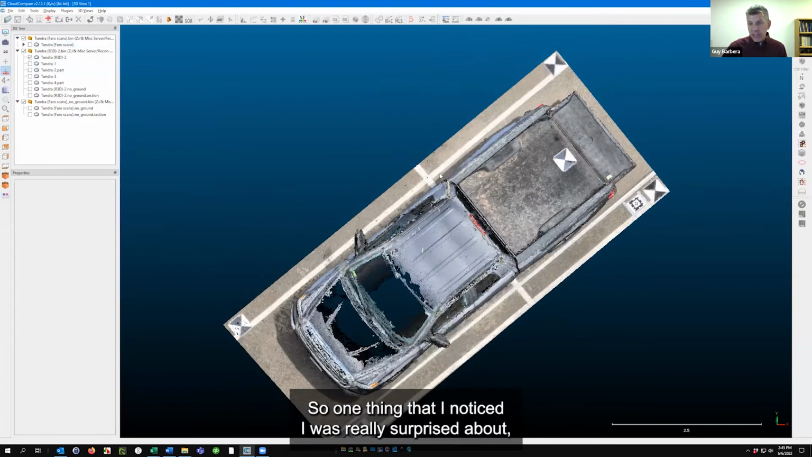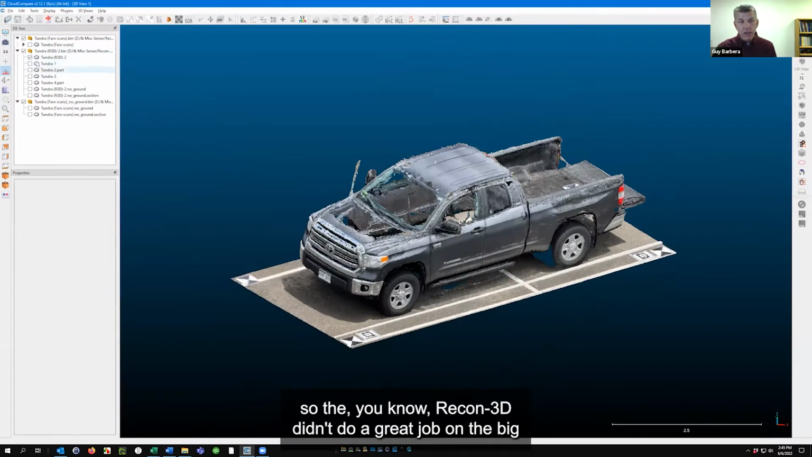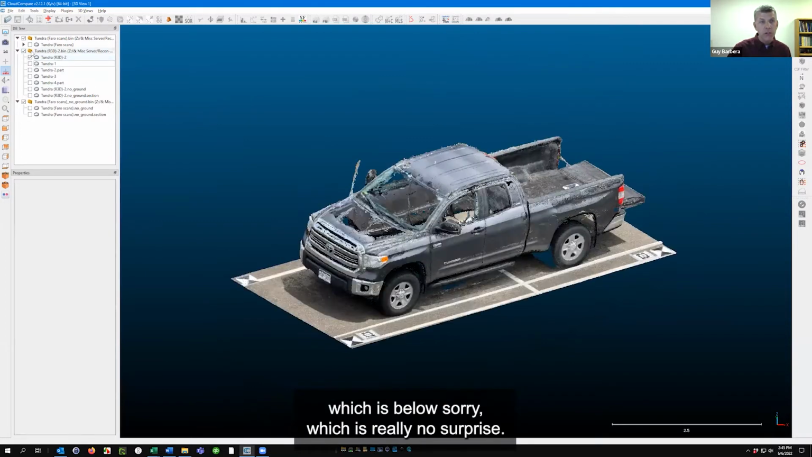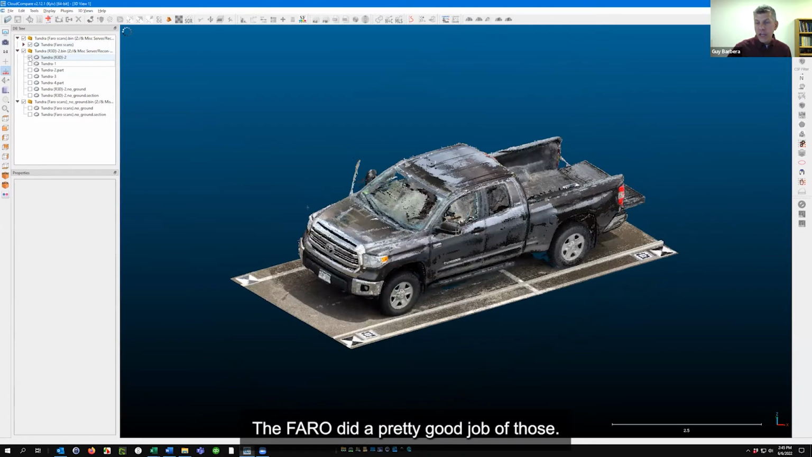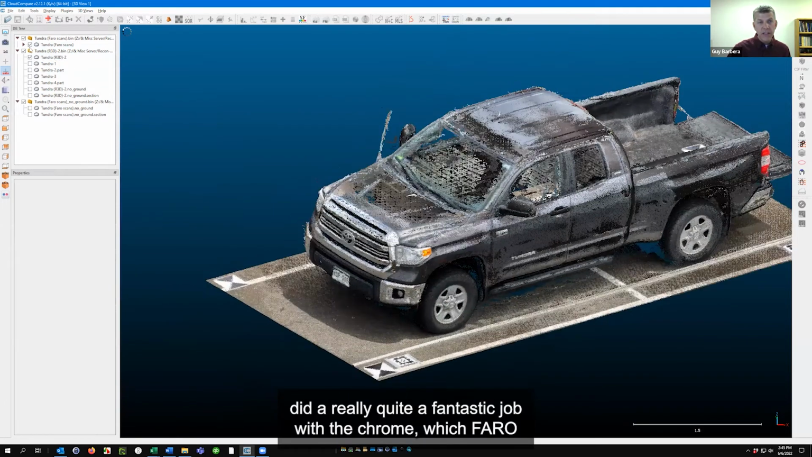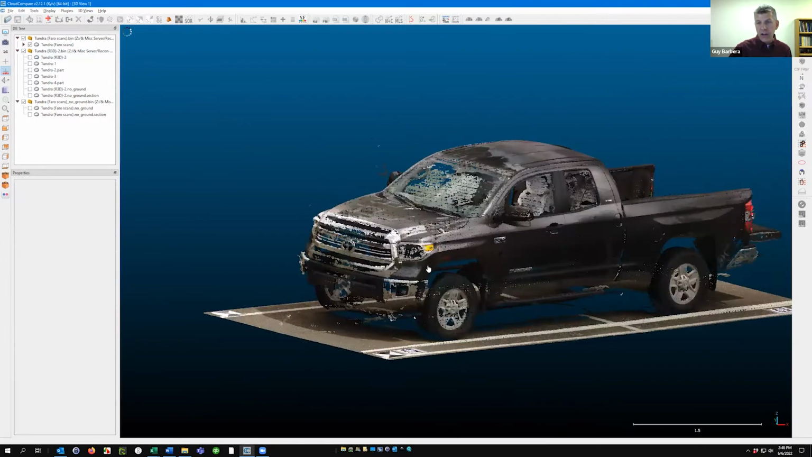One thing that I was really surprised about: Recon-3D didn't do a great job on the big featureless panels, which is really no surprise. The Faro did a pretty good job of those. But what I was really surprised at is Recon-3D did quite a fantastic job with the chrome, which Faro doesn't do very well at all.